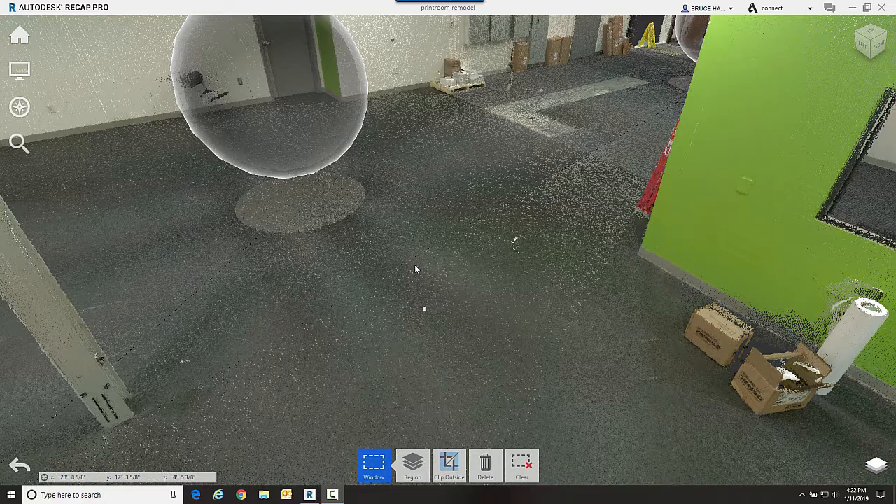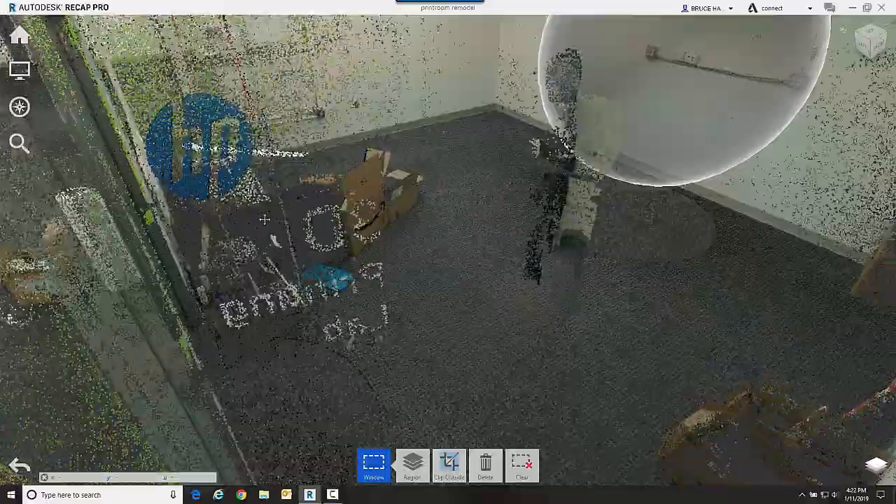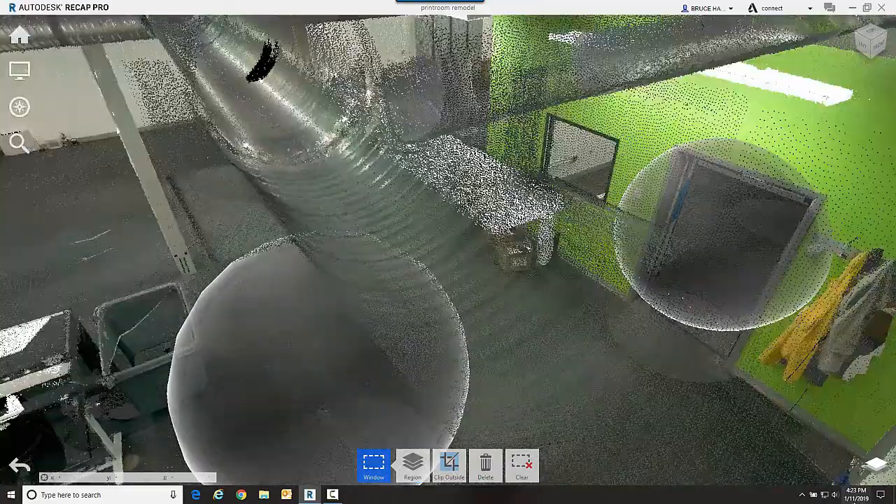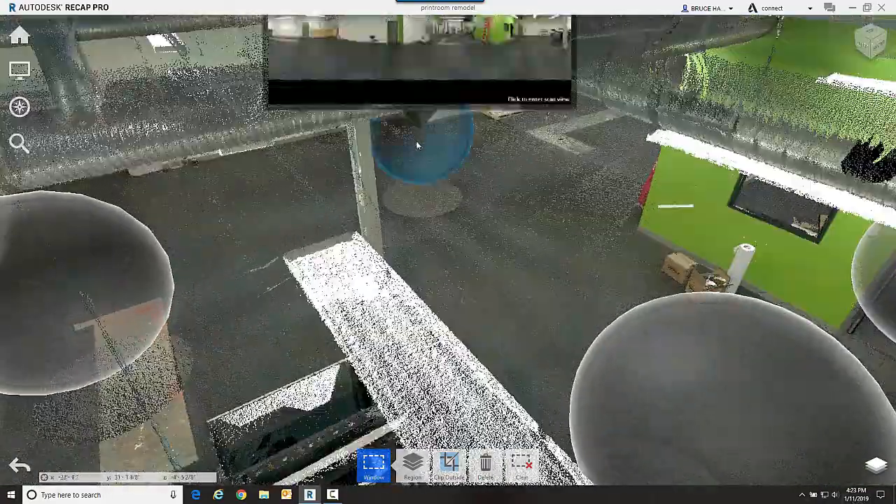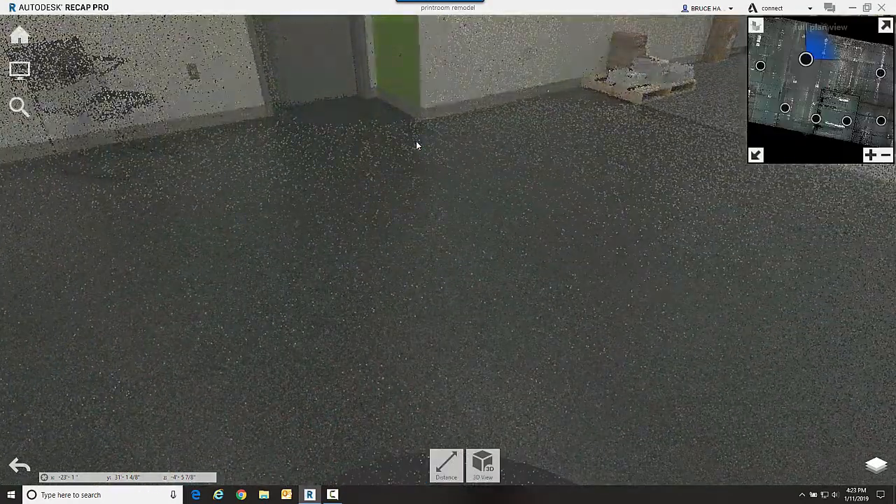Now, in addition to seeing the scan itself, in ReCap we also have the ability to see the scan and the photographic information together. Now the bubbles that you're seeing out there are different scan positions. So if I were to pan around here, these are the different scan positions that I captured. And I'm going to go to that combination view of the photography and the points.